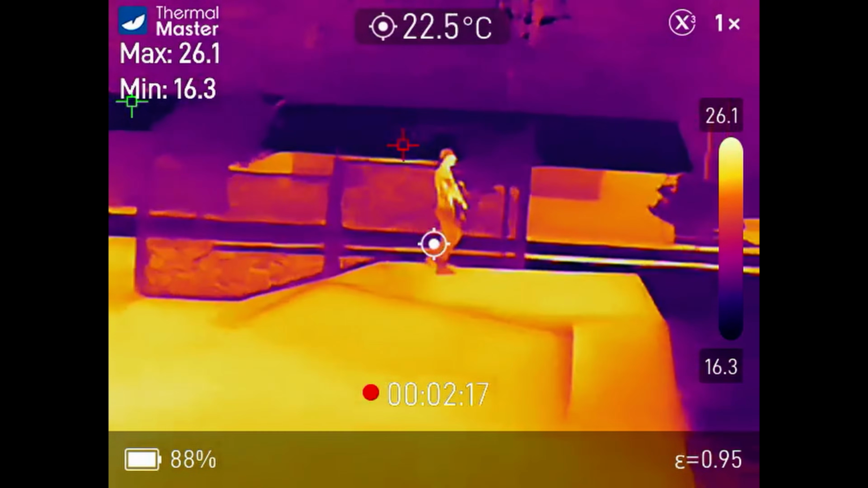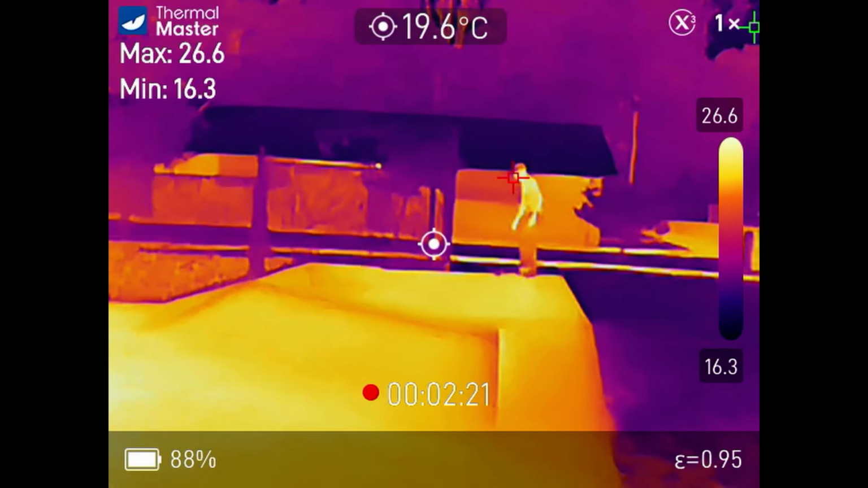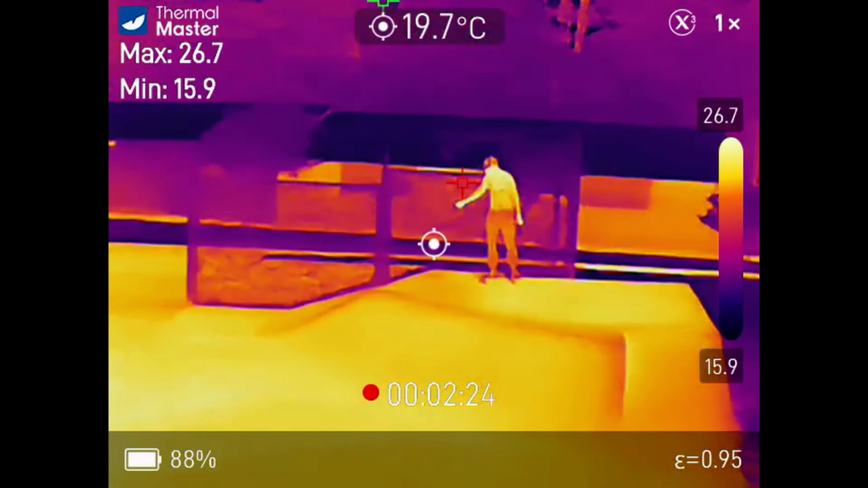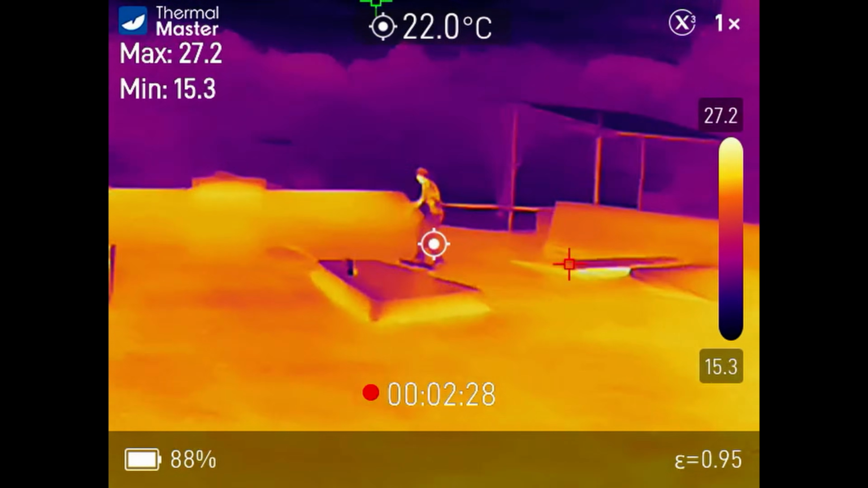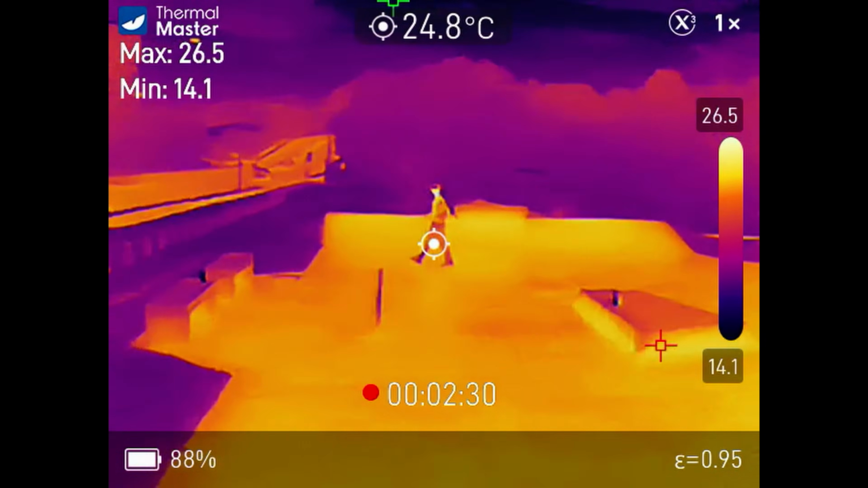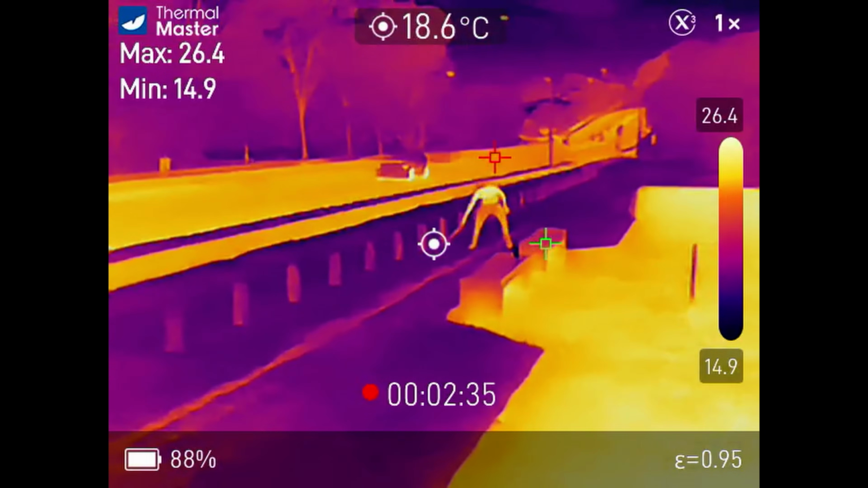When I was driving home at night, I saw a couple of skateboards, and I thought that might be interesting to see with the wheels on the skateboard getting hot, but I think they spent more time falling off, so the wheels weren't actually as hot as I thought they'd be. You can see it's cold drink in the middle of the area, though, on the hot concrete. And then, of course, the normal cars, when they go past, their tyres are obviously hot because they're driving cars on the road.